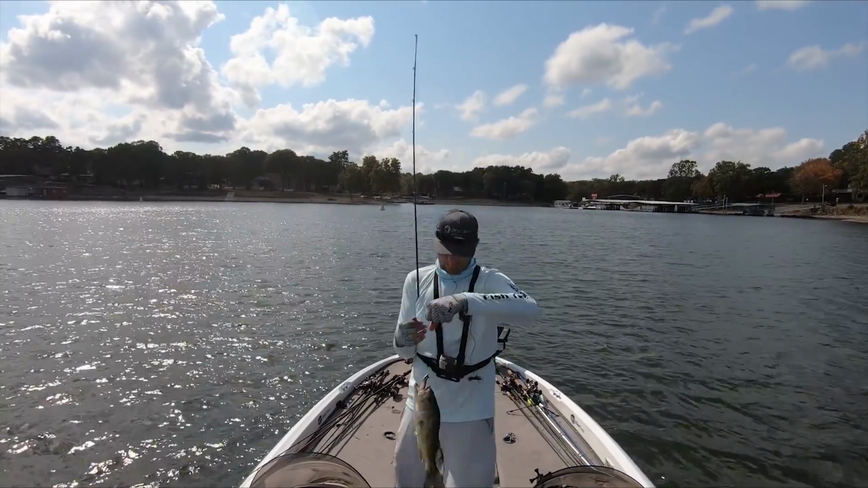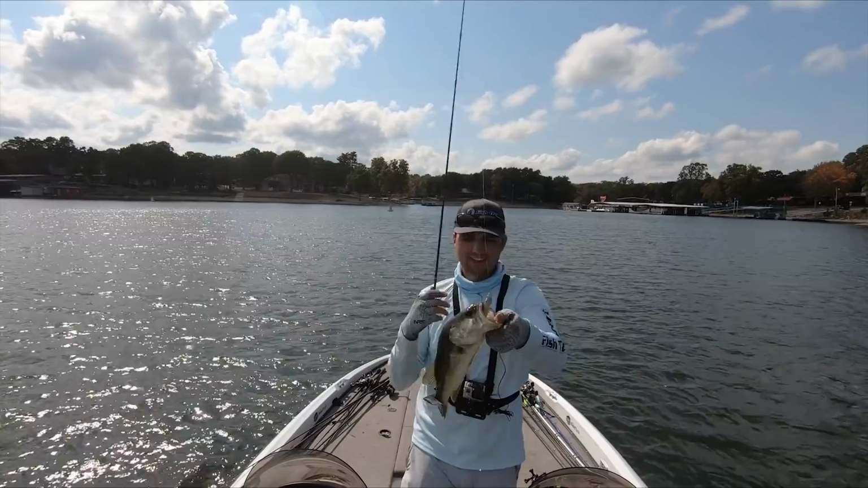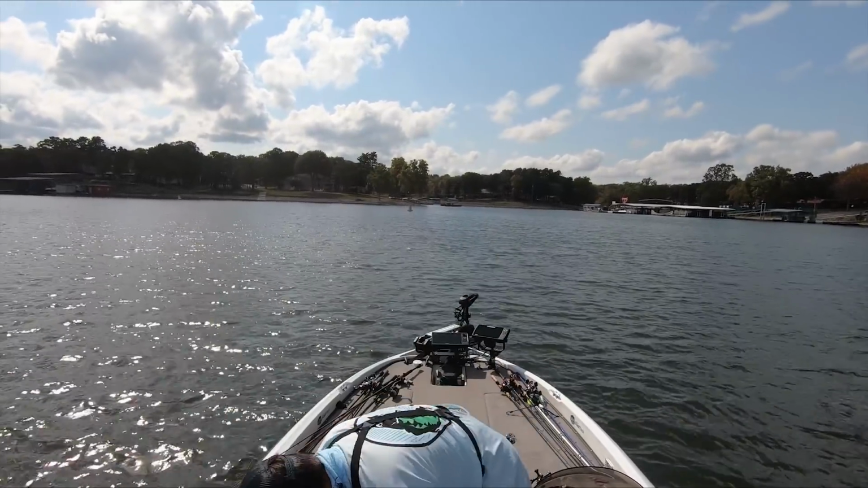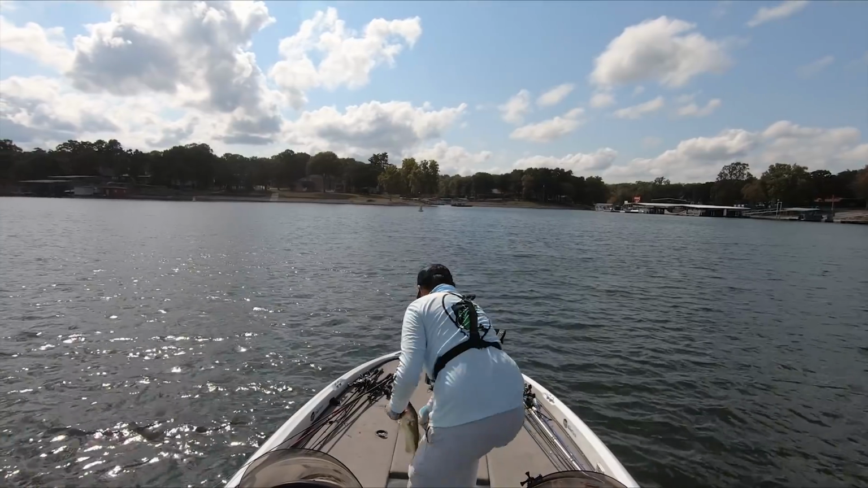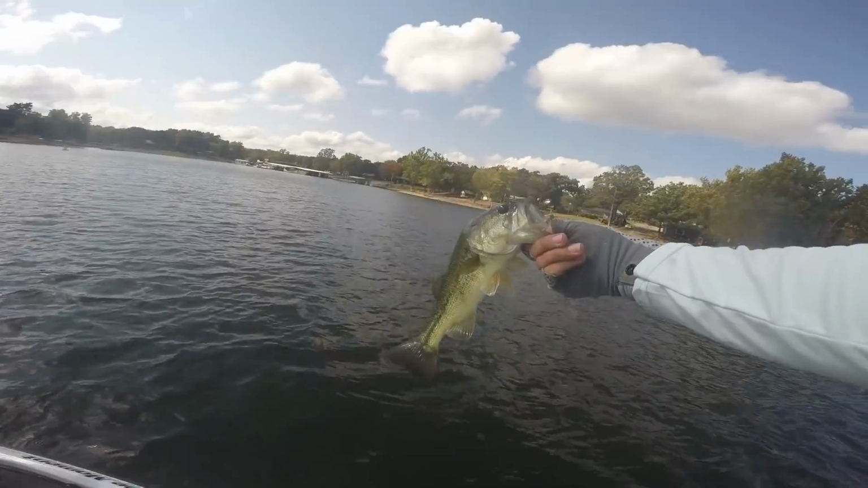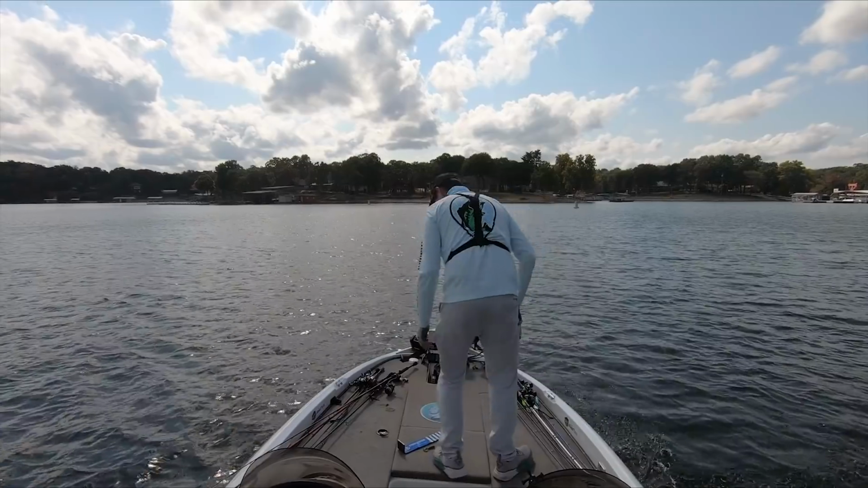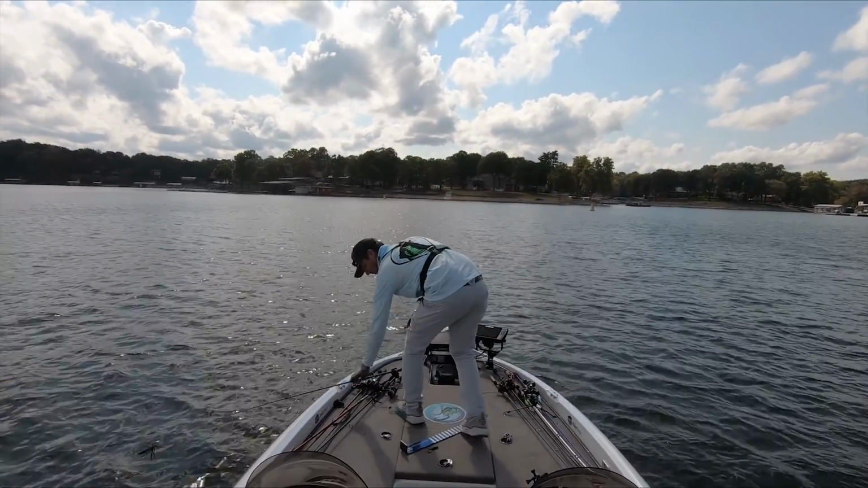Here we go. That's not a very healthy fish. I don't know if that's even a keeper, but got him on the swim bait as they were schooling. Let me see if this guy measures. Nope, not even a 14-incher, but you can see there's actually a bunch of shad down his gut. They are going crazy on these shad off this point.